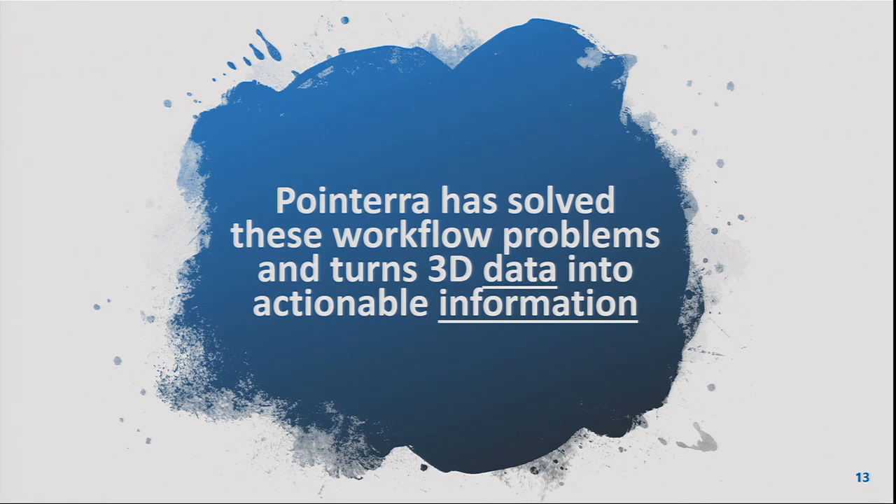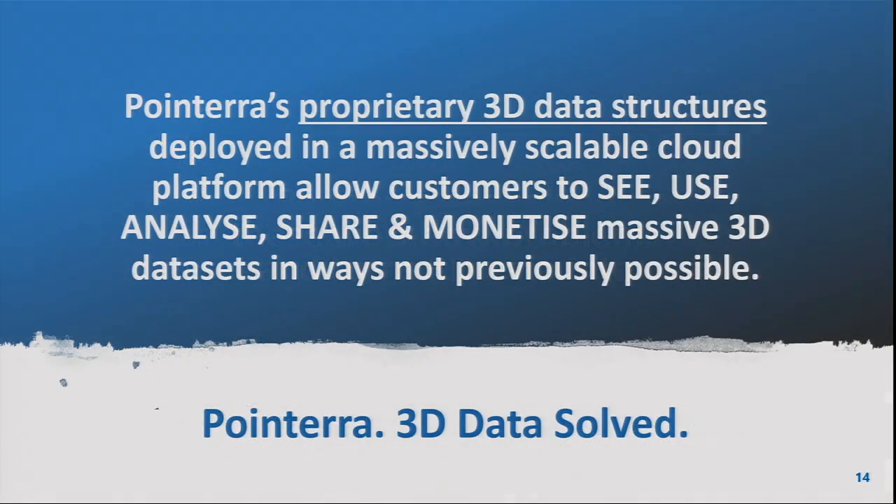Any technology solution that's got any value as compared to price will be something that makes a difficult or a costly or a painful process more simple. And what Pointera does is turn 3D data into actionable information. Our proprietary 3D data structures, and this is the IP behind our business, deployed in the AWS or the Amazon cloud platform, allow our customers to see their data in ways they weren't able to, to analyse it, to share it and even monetise it. And that's why we've come up with our little tagline of 3D data solved.